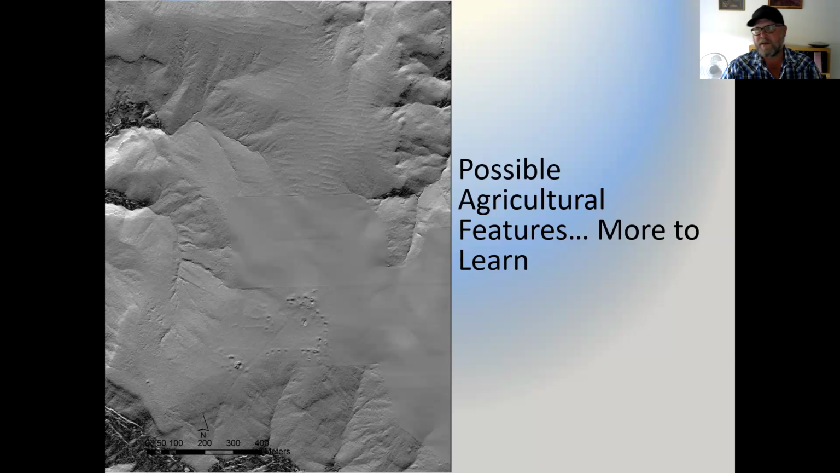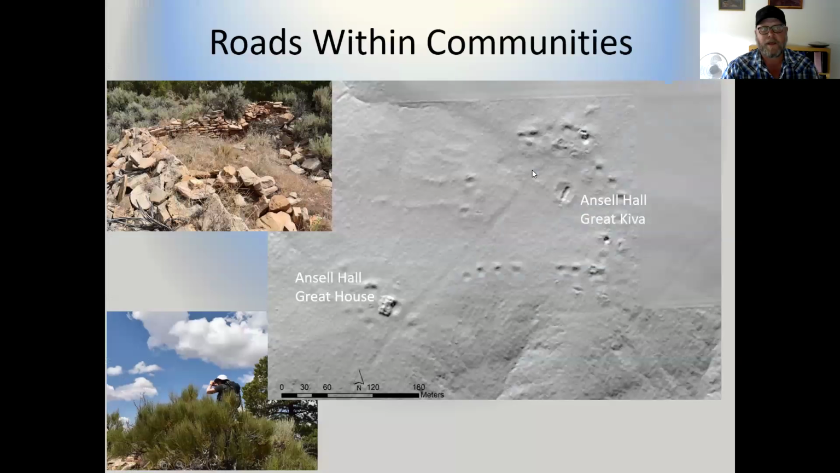But really an intriguing avenue for future research, trying to gather additional data, take Native partners out there to look at these things and see what folks ultimately think they're used for. But if they are agricultural features, as many suggest, boy, there's a lot of them, and it's on a monumental scale across southwestern Colorado and southeastern Utah.